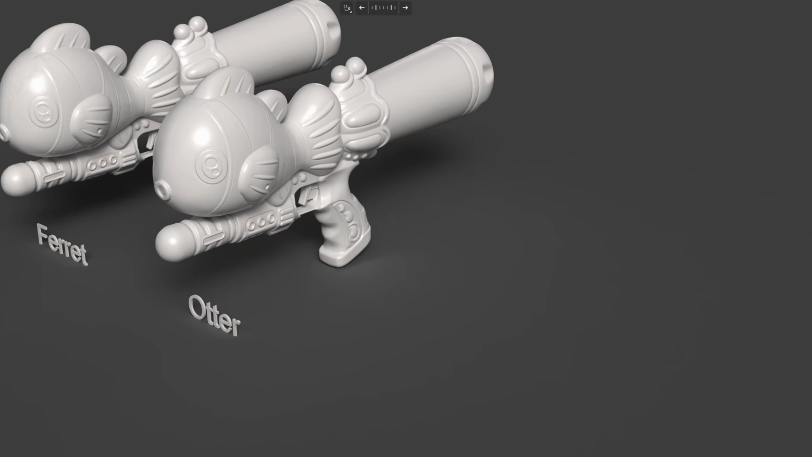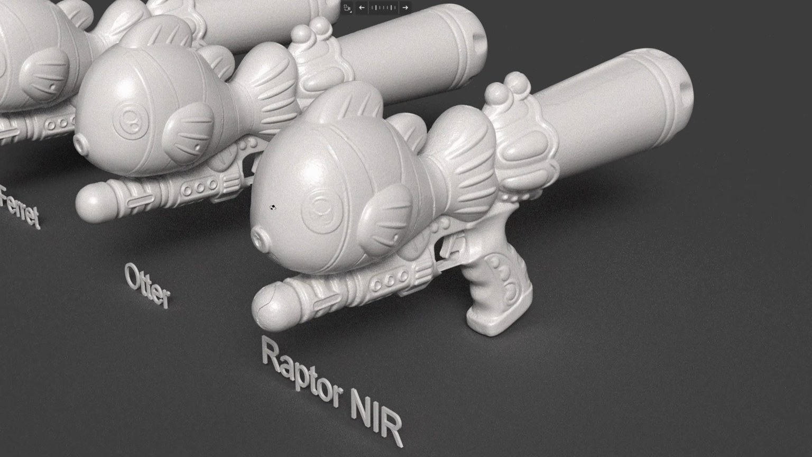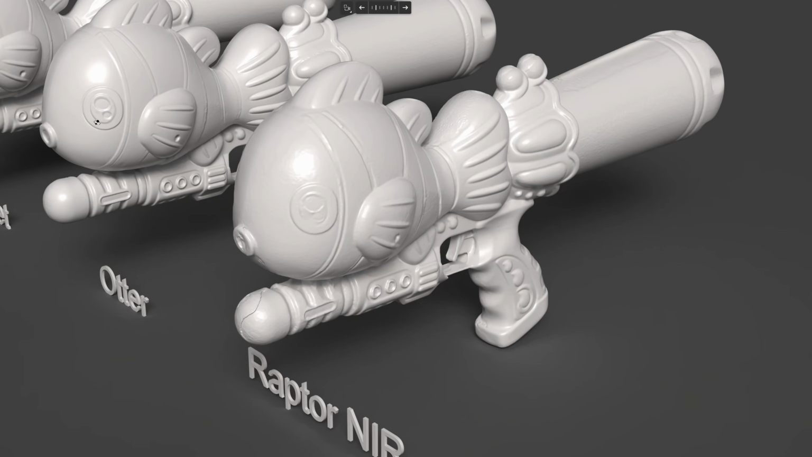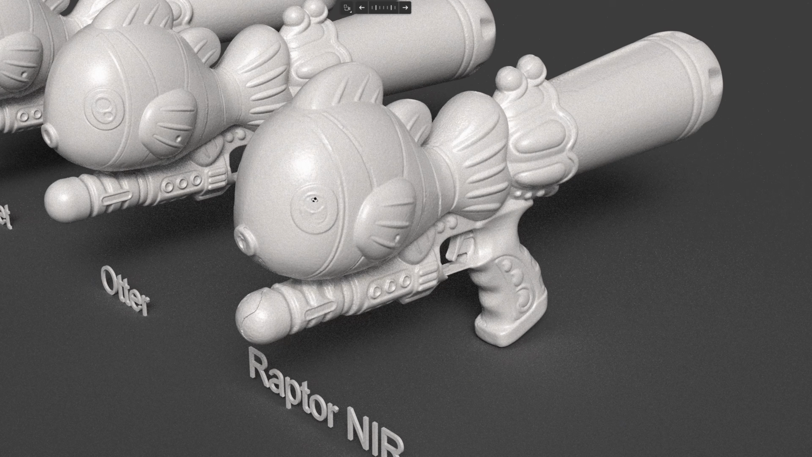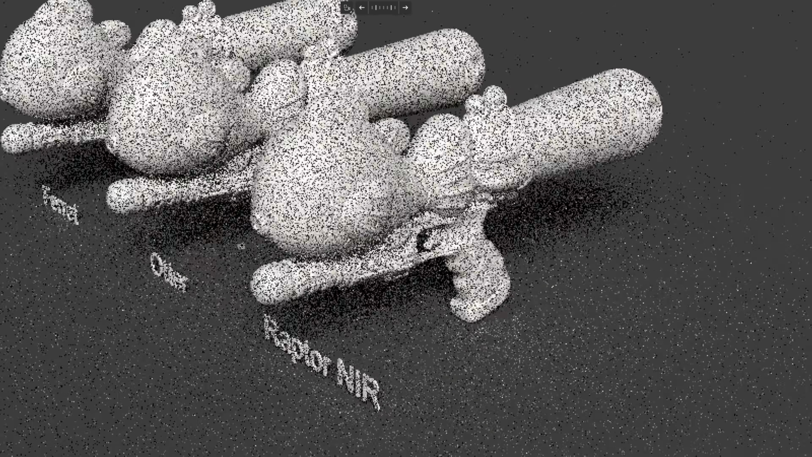The third scanner, the Raptor. I would say the Raptor detail is lower than the Otter. It's quite pronounced, and it doesn't do well with the black color. See the eyes almost missing. It can scan black color, but not as good as the Otter. I think it's comparable to the Ferret, even though I fuse this point cloud with 0.25. I think it gives the same resolution as the Ferret.